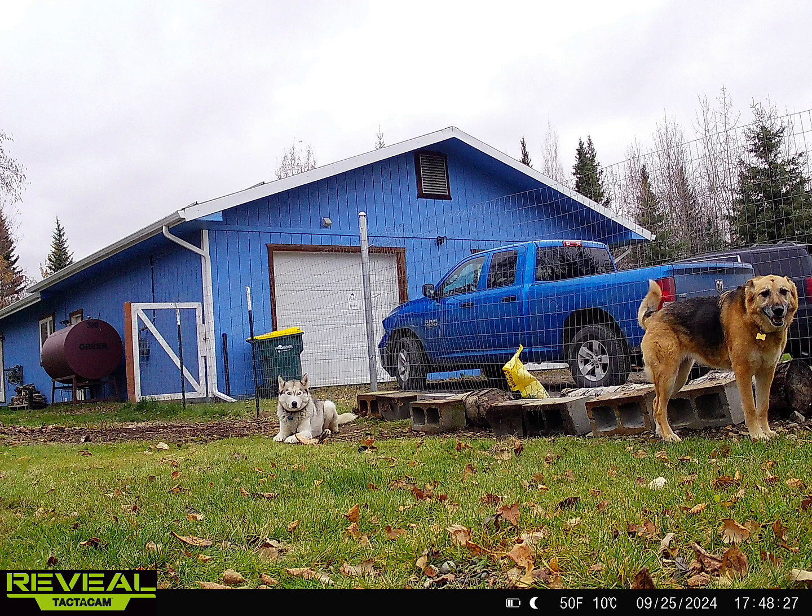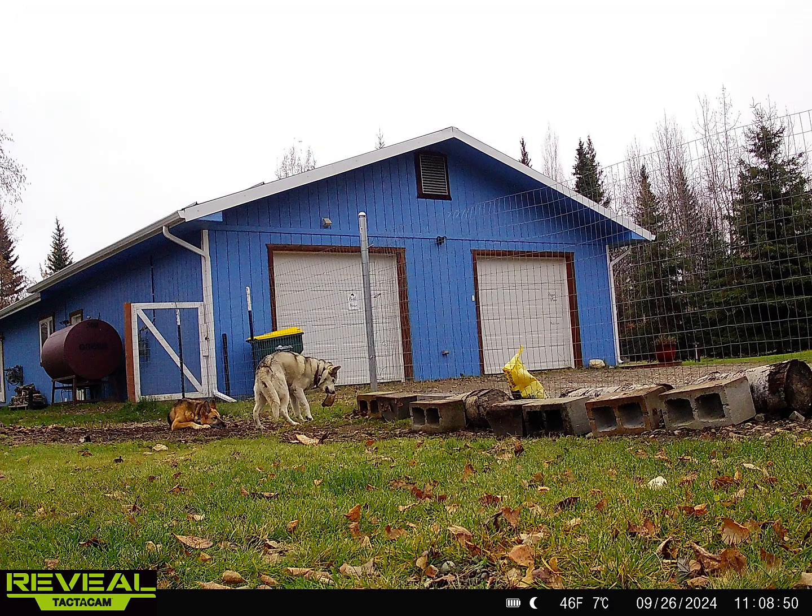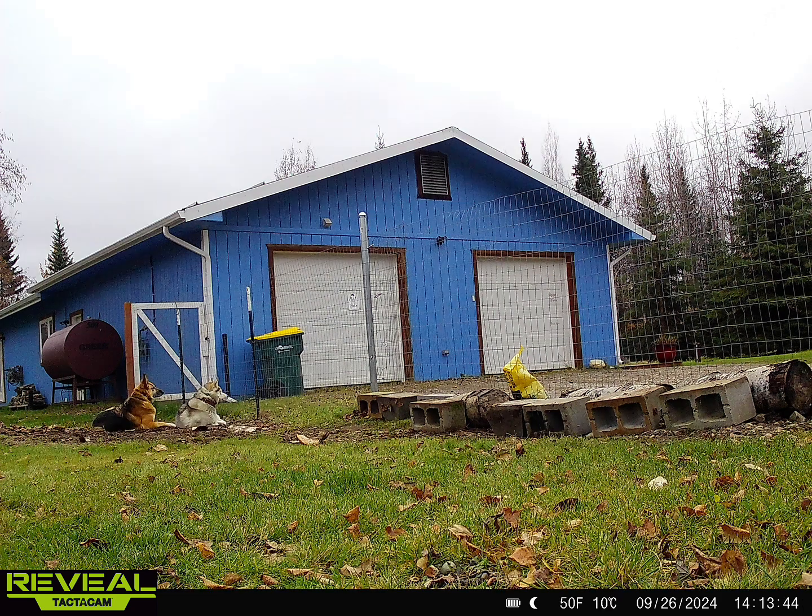There they are, just sitting there like, yeah, Grammy, we're in the fence. We are. I'm sure he's thinking about it. He's got a piece of bark in his mouth there, so he's trying to entertain himself. Mostly there's just lots of pictures of the dogs in the yard doing their thing.